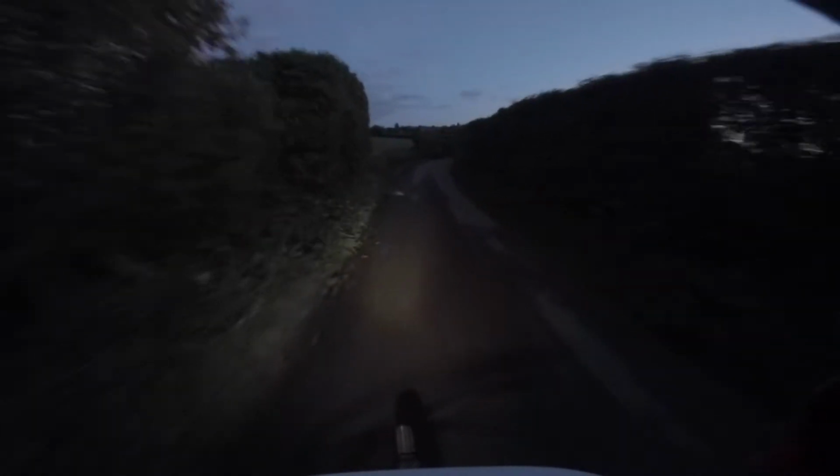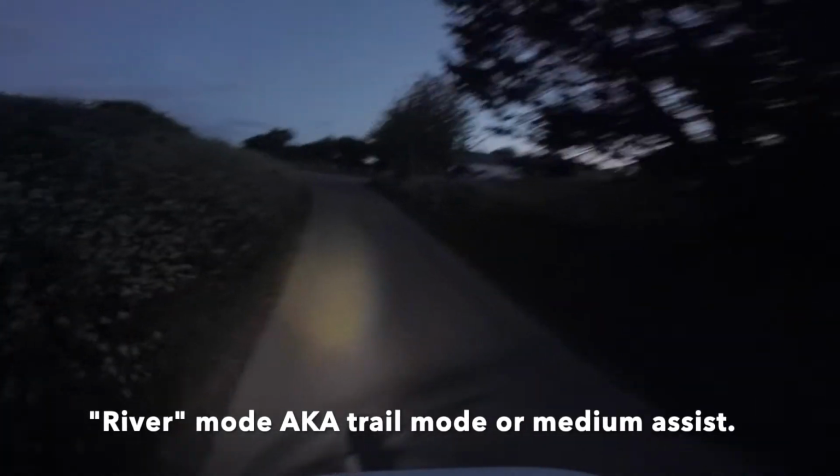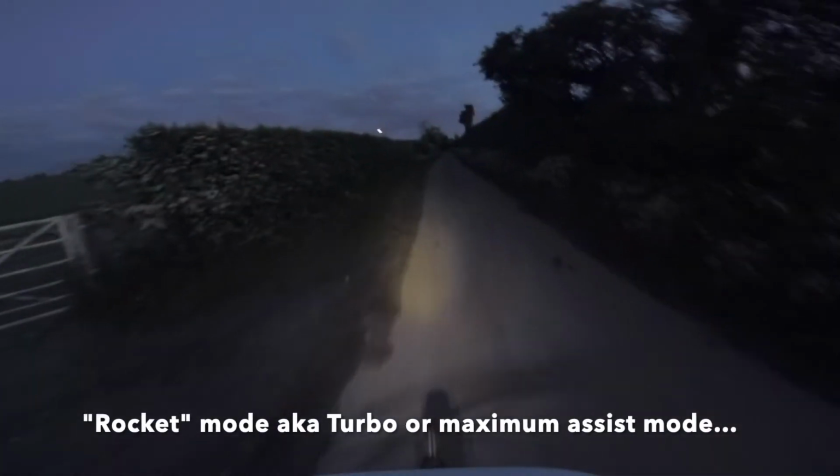Let me get up this first. Doesn't look too bad now. I'm in river mode, and I'm in the second to lowest gear, and I'm really struggling. I think I might have to crank it up to rocket mode to finish this off. There we go. Oh, what a relief.